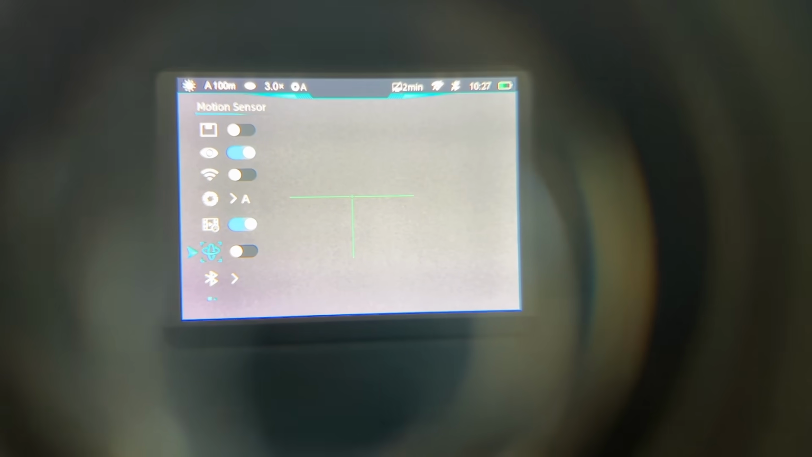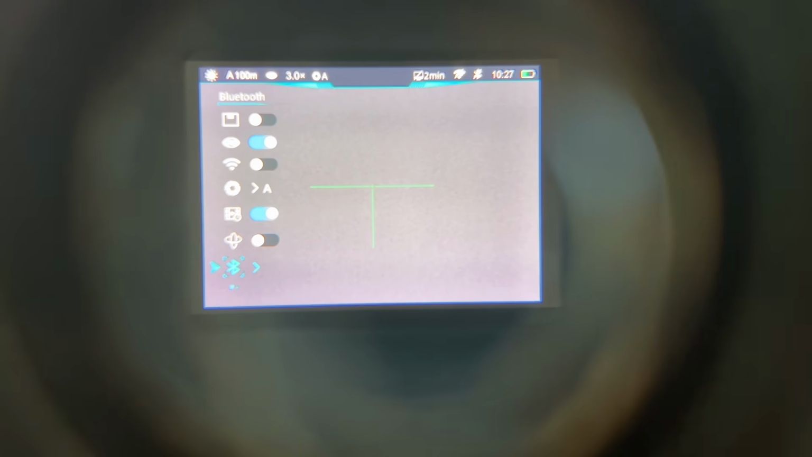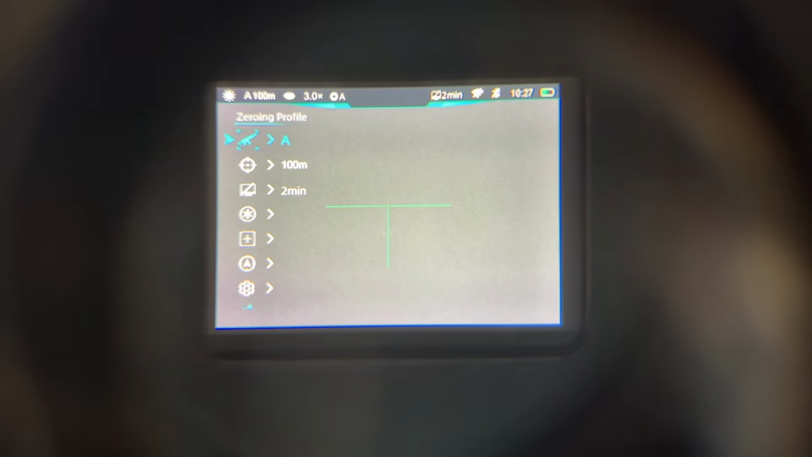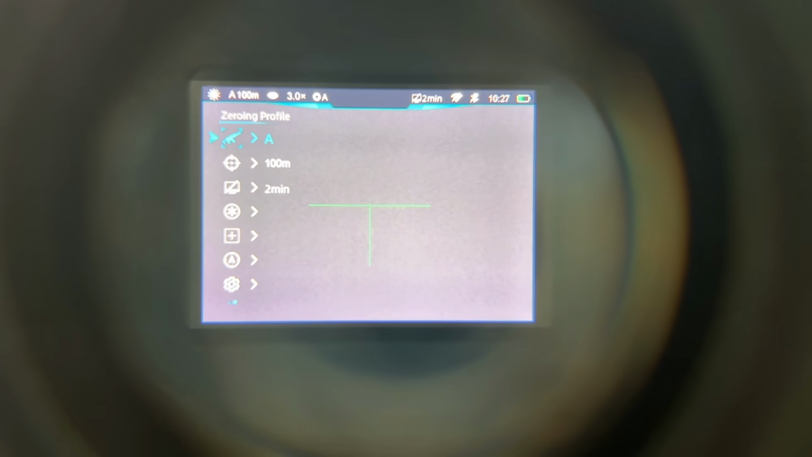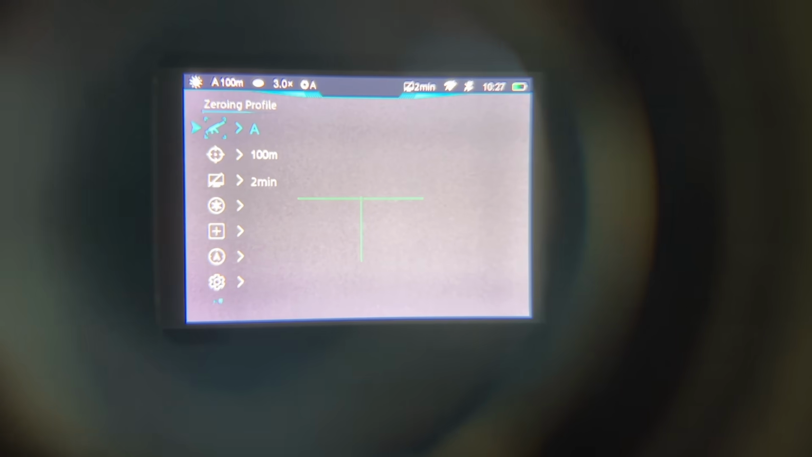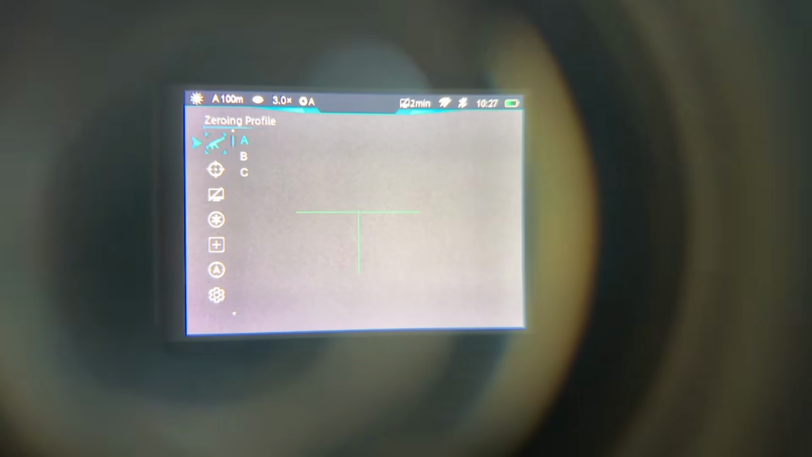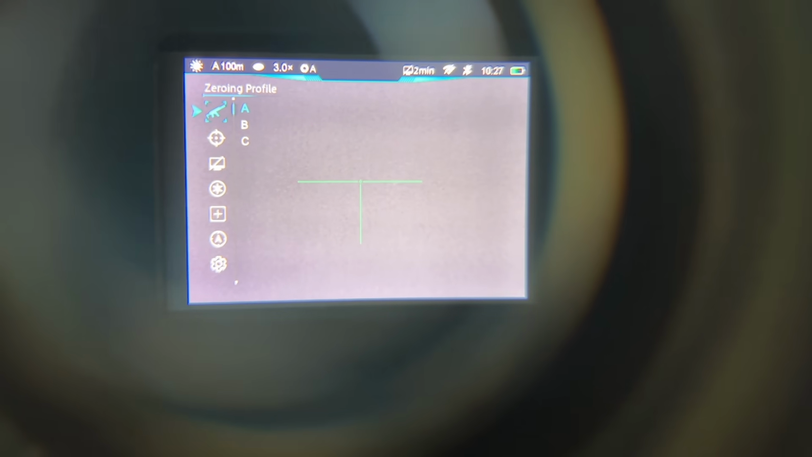You've got the motion sensor, which I don't think I'll really be using. Got Bluetooth if you want to hook up a laser rangefinder to it, and you've got your different zeroing profiles. So you can go into that. You get A, B, and C, so you can have 3 different rifles on there.